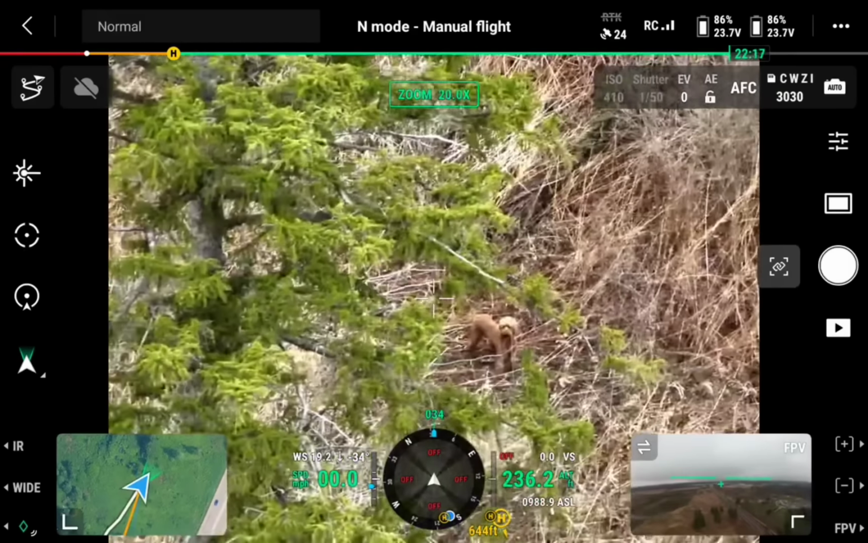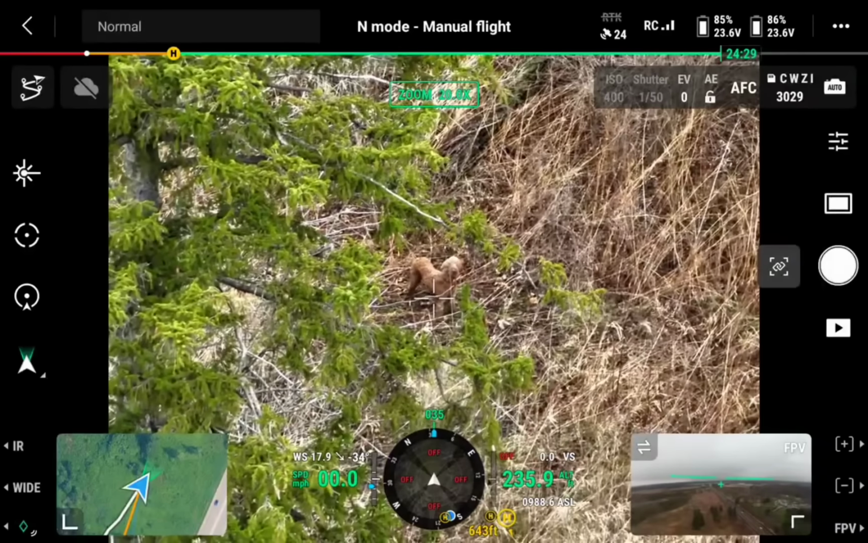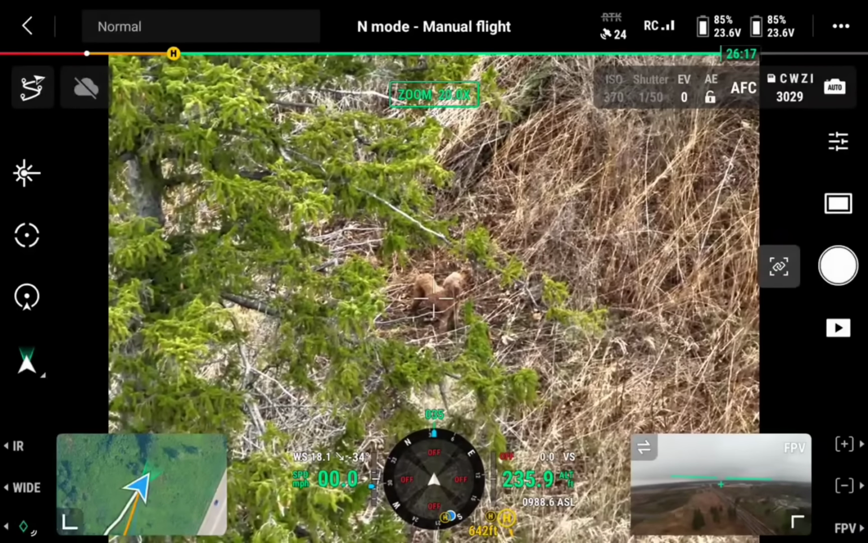There, got him. You see him? Oh my god. Oh my god. Okay, where is he? Where is he in relation to where we are? He's got him, Denise.